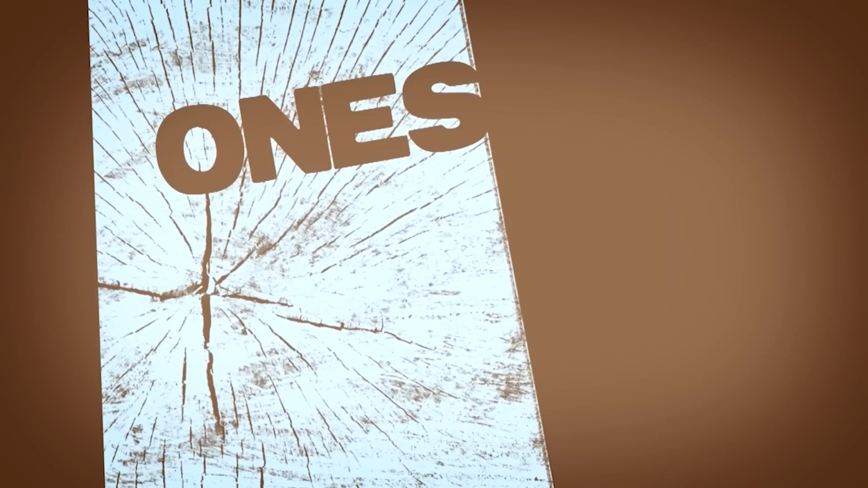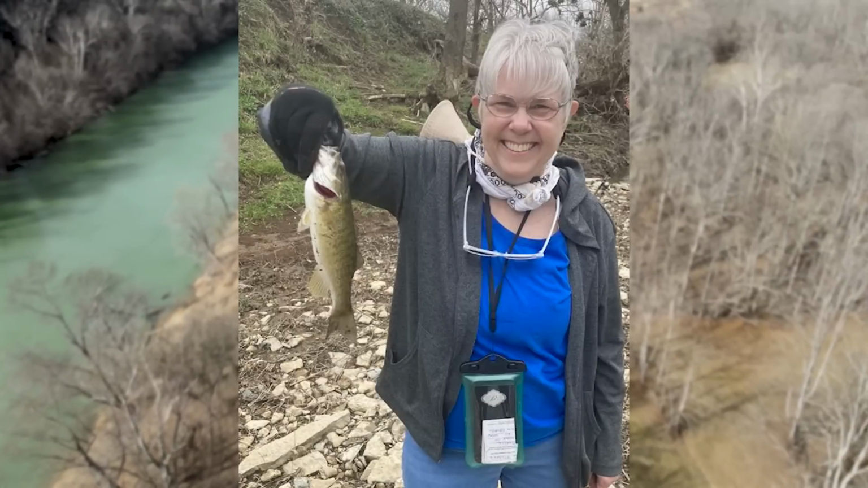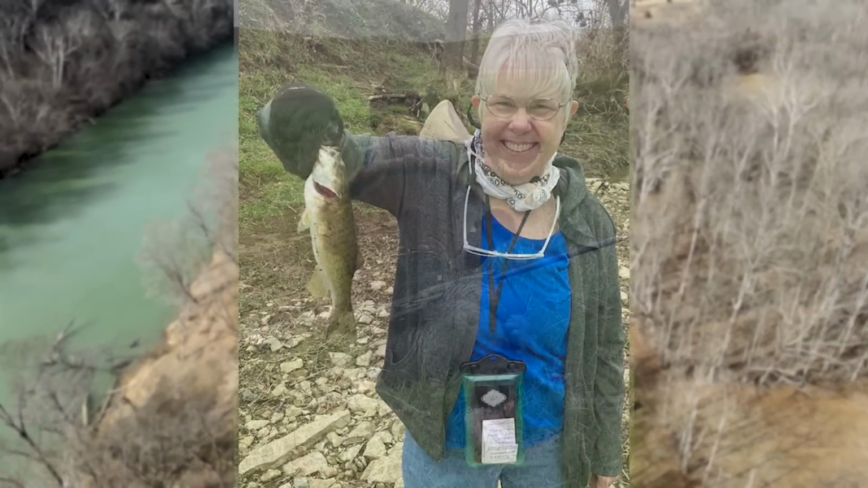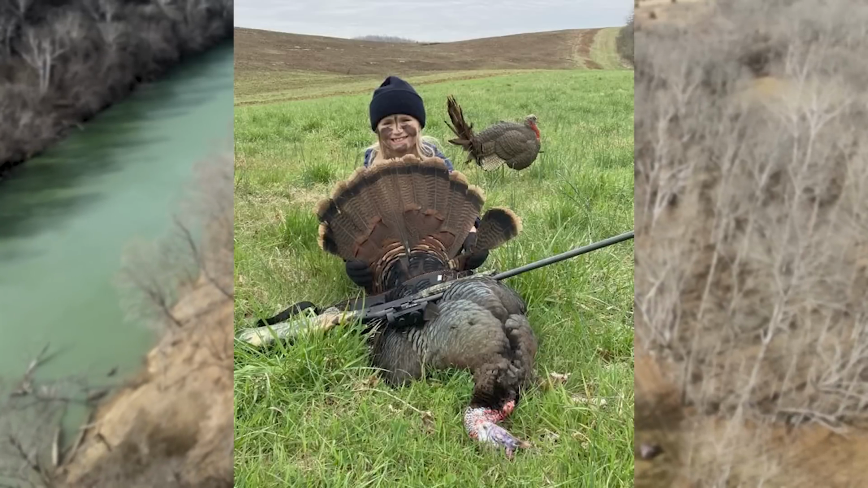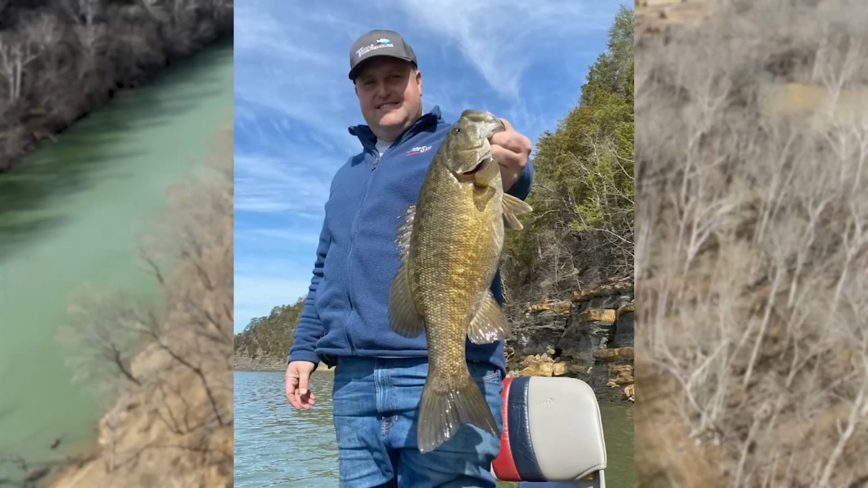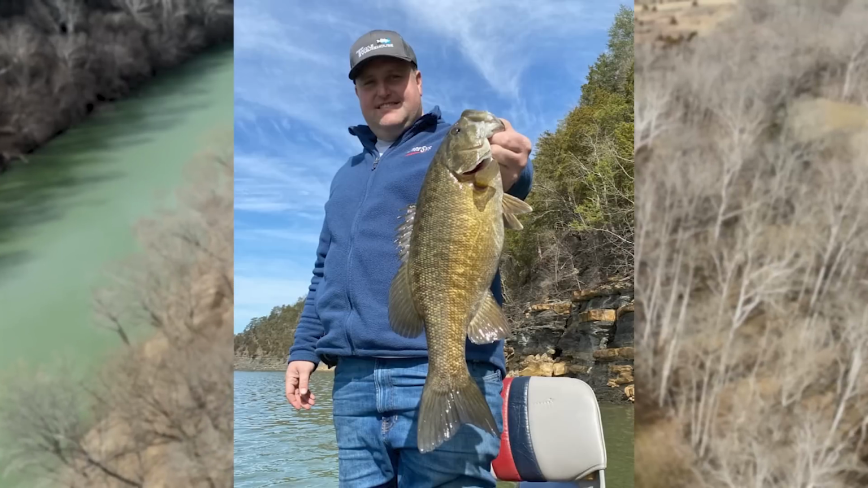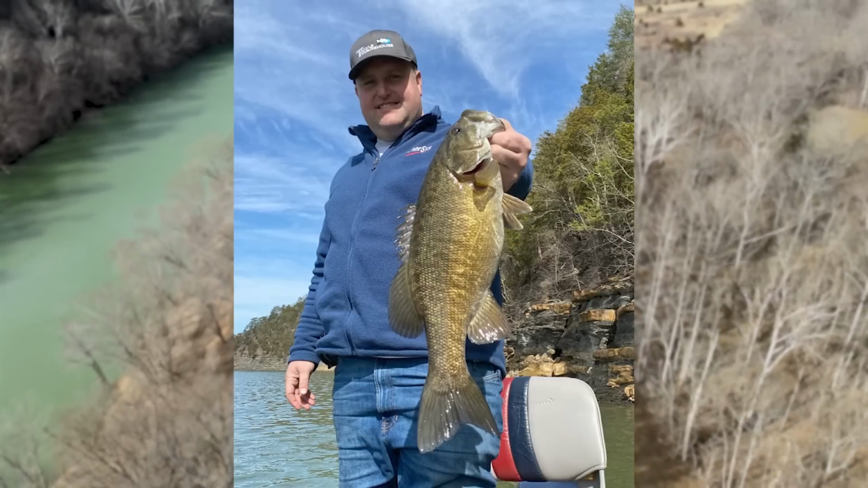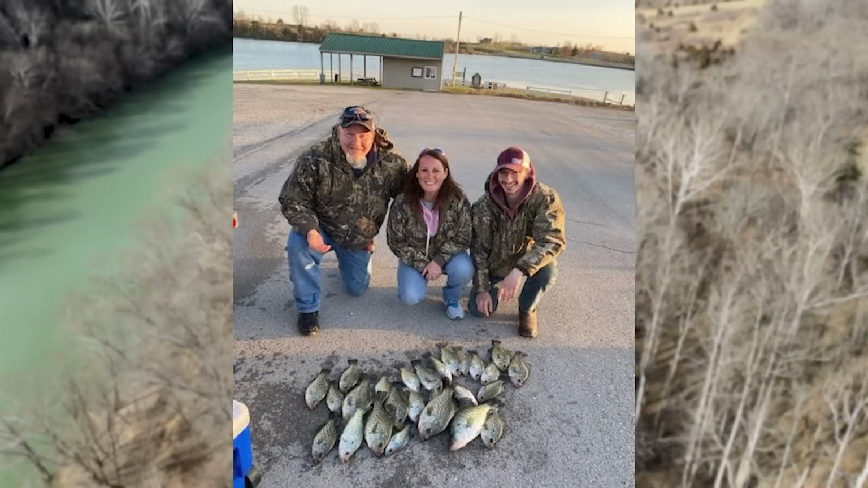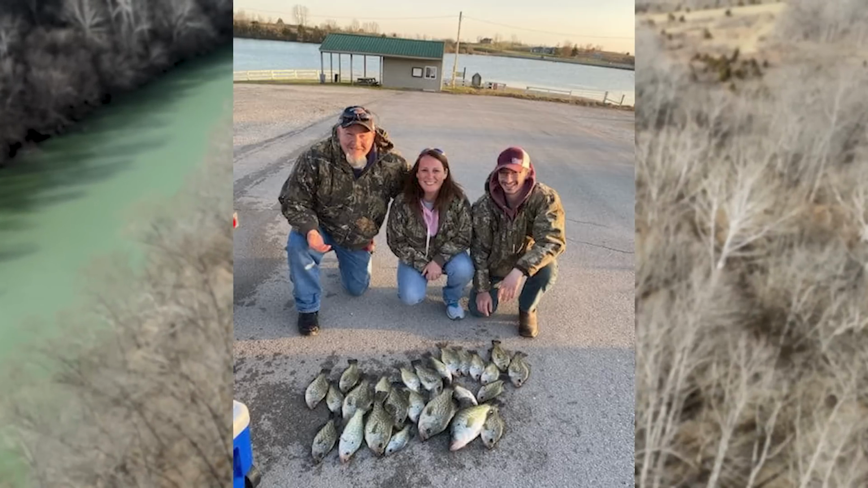Now let's check in and see who else has been out having fun in this week's Ones That Didn't Get Away. Here we have Cindy Terrell with a nice smallmouth bass she caught while fishing in Floyd's Fork Creek. Congratulations. Here we have Zoe Smith with a nice turkey that she took in Hart County, Kentucky. Congratulations. Check out this beautiful smallmouth bass that was caught by Travis Smith on Lake Cumberland. This fish was caught on a Spro rock crawler. Nice job. These three know how to spend a good day together. That is crappie fishing at their local lake. Here we have Robert Sr., Robert Jr., and Chrissy Watkins. Nice job.